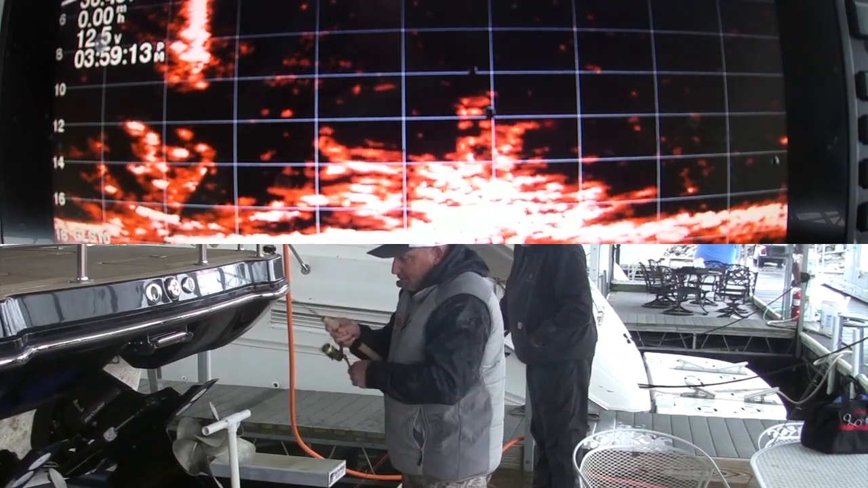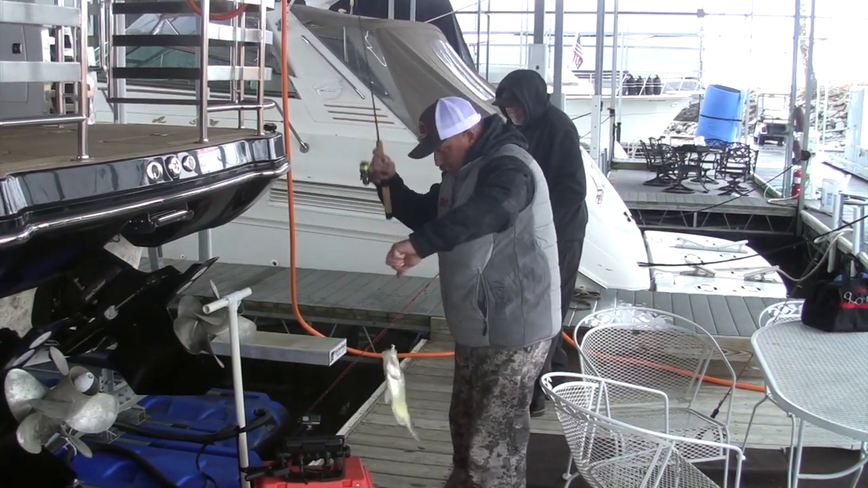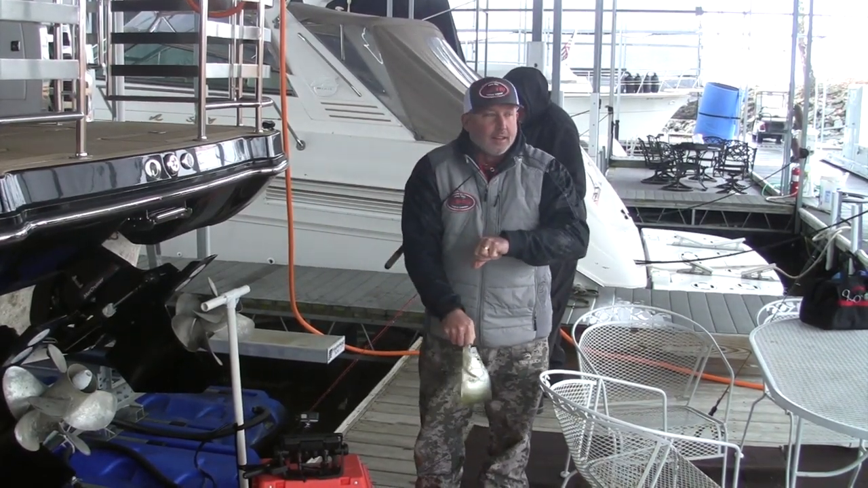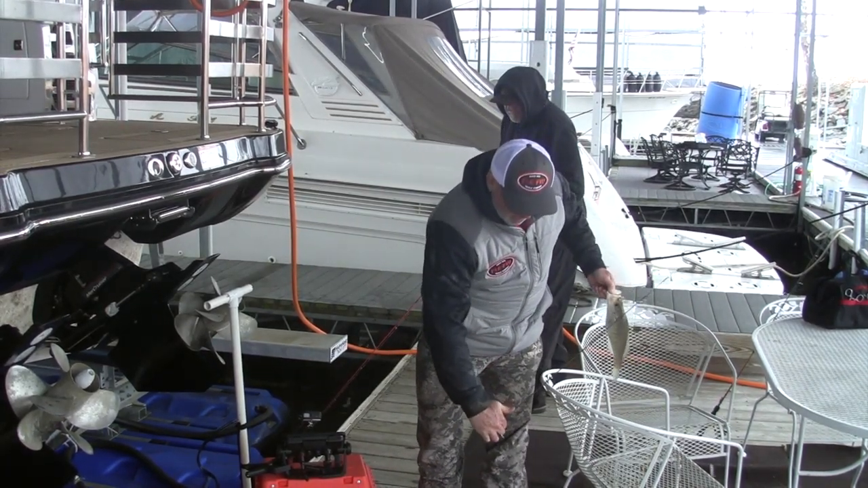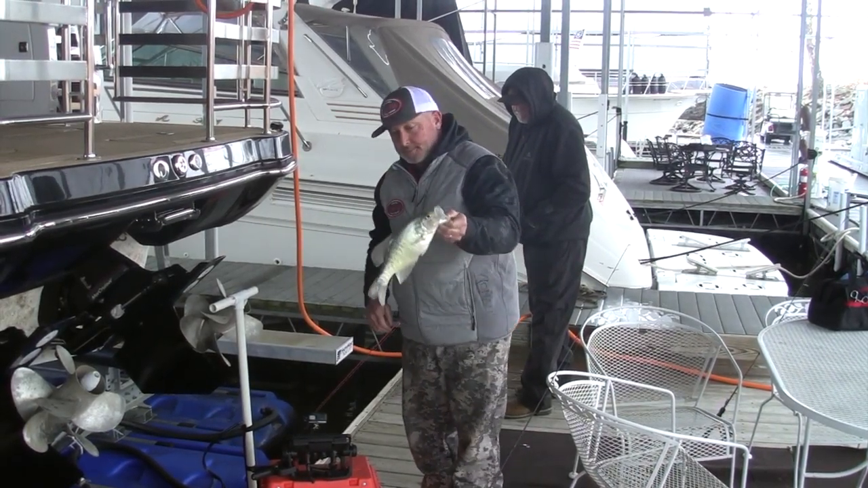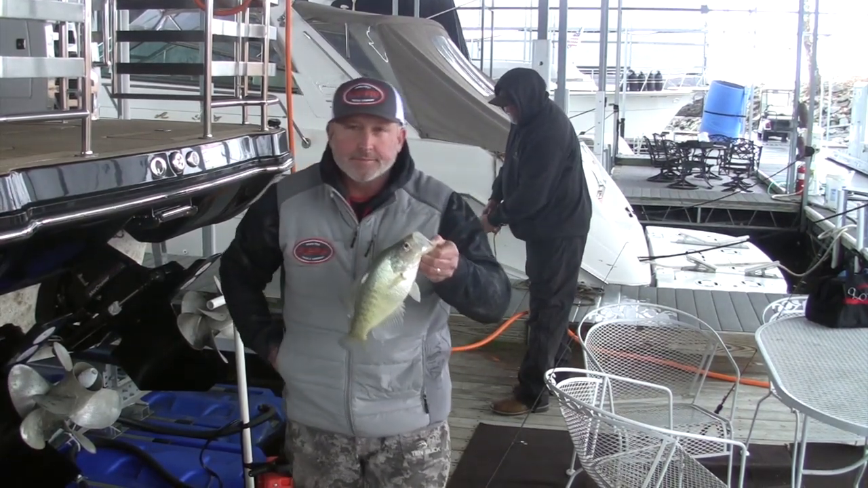Finally. Nice crappie. Look at that one. Alright, now there we go. Now I'll tell you what, everybody, this Livescope stuff is like video games for fishermen. That is a really nice Grand Lake crappie.